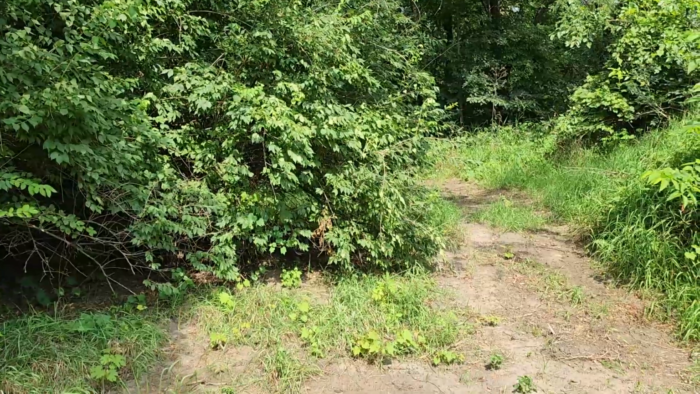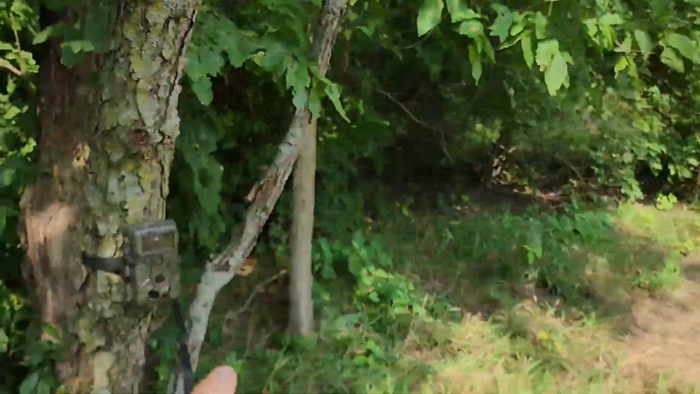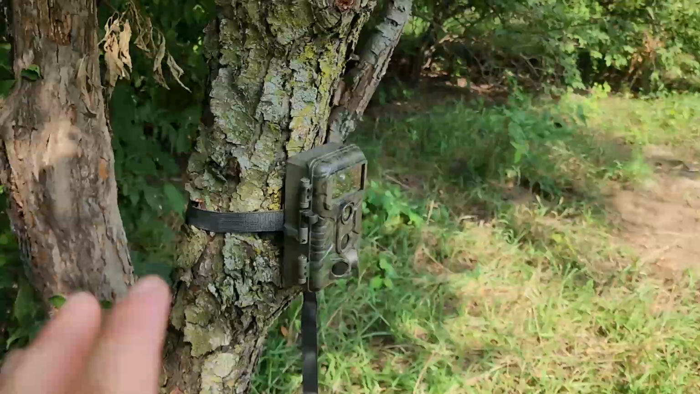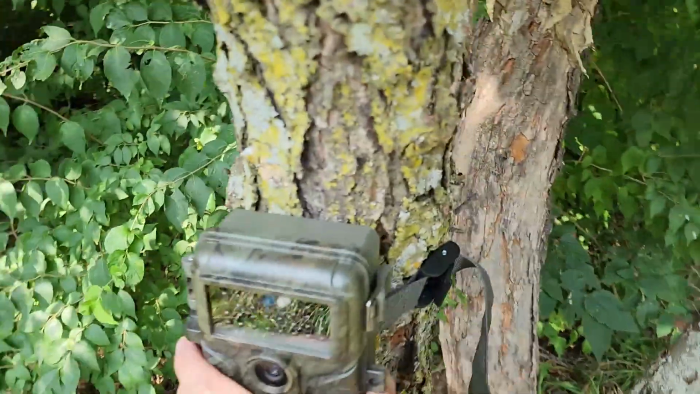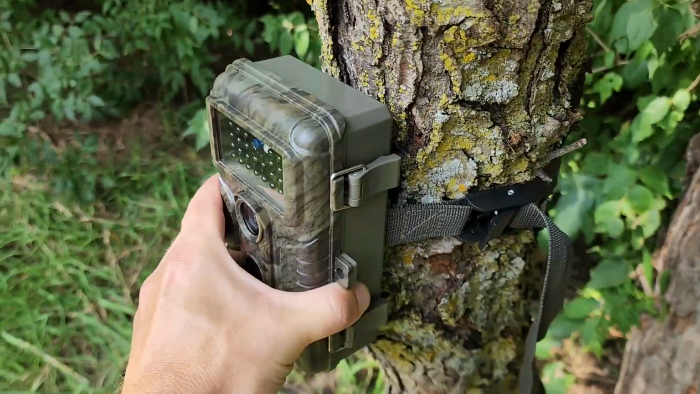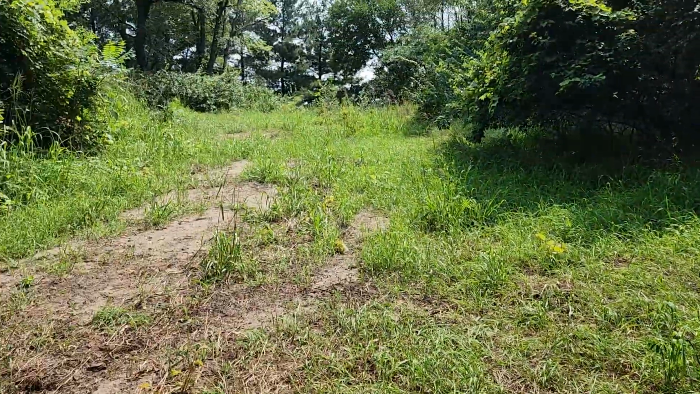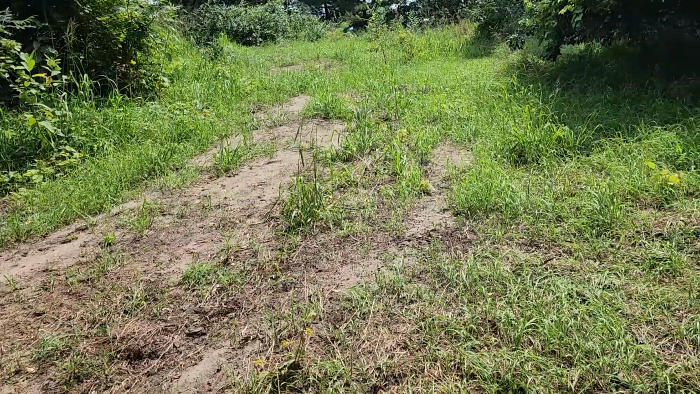We'll find out. Decided to go back to this tree because I didn't bring anything to cut some of those branches. So anyway, found a little knot that we can lean it up against so that we still get it nice and flat. If you see, it is on there really well. It's not going to go anywhere. So that's what we're looking at. We'll check the camera in a couple of days.